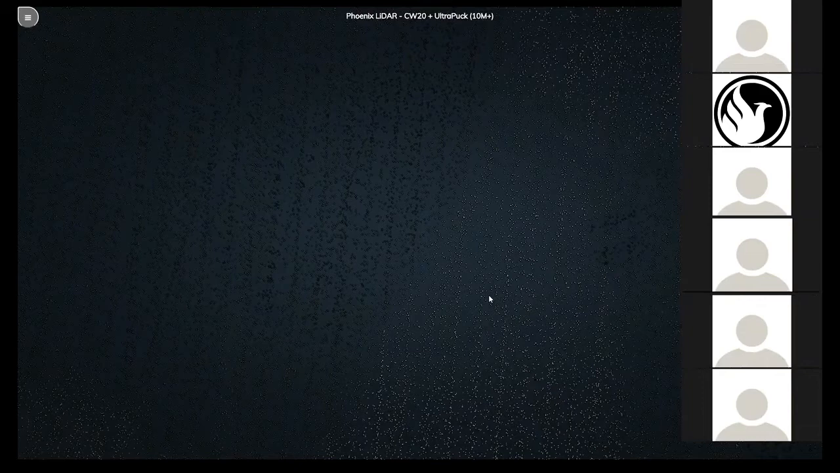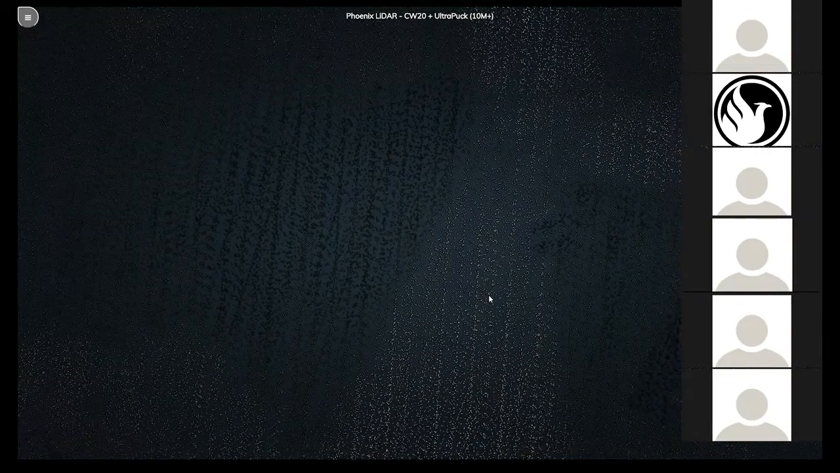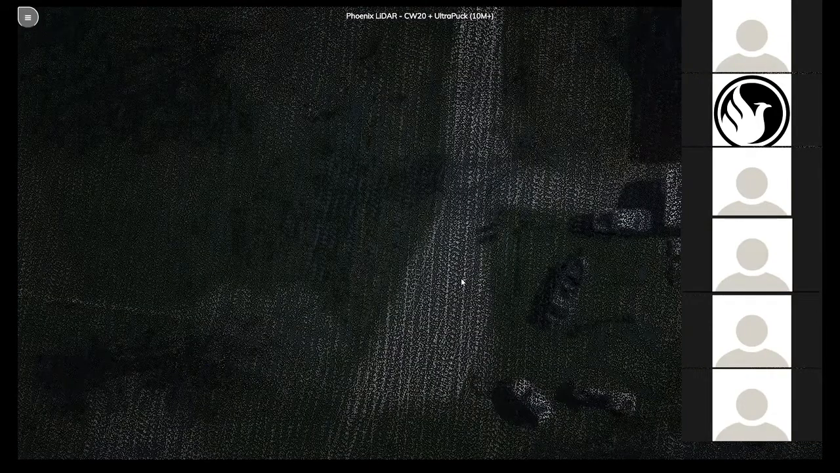Each flight line within this project was achieving approximately 20 points per square meter. So combine 3 flight lines together, and we're looking at a really high density data set.